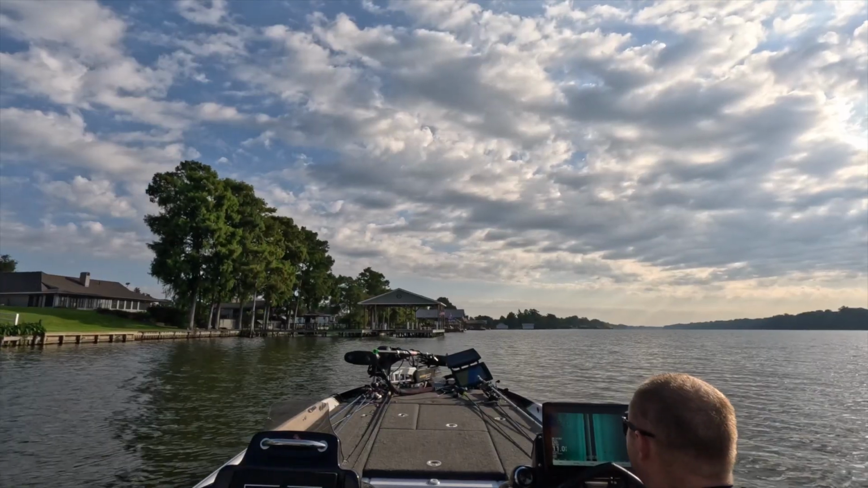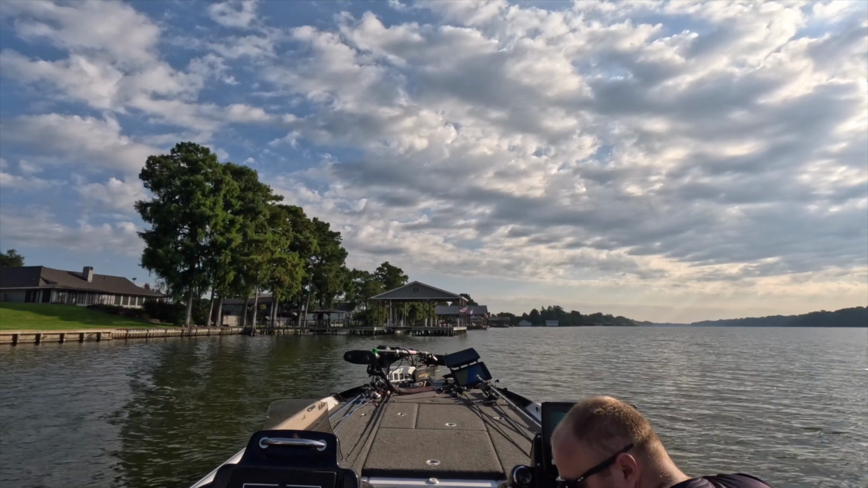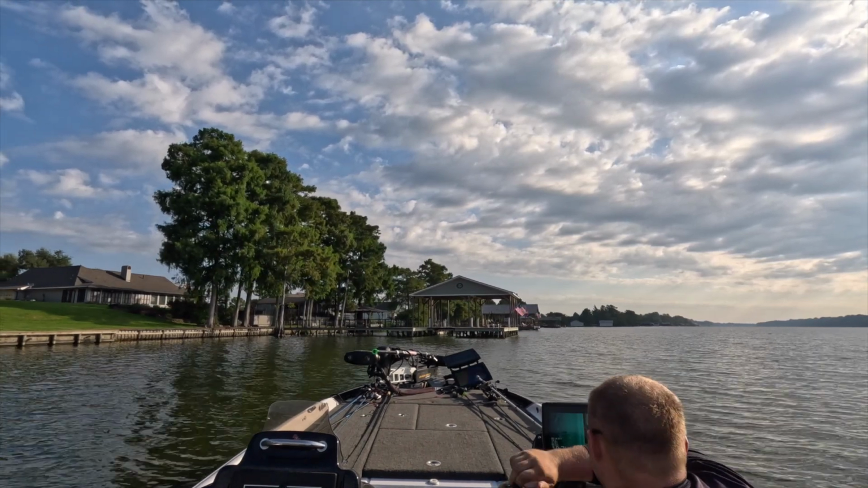Some of these docks do look really good, so I'm just gonna go ahead and kill it and go give it a try after I get me a little bit of swig of a Powerade, guys. Who's a Powerade fisherman out here?